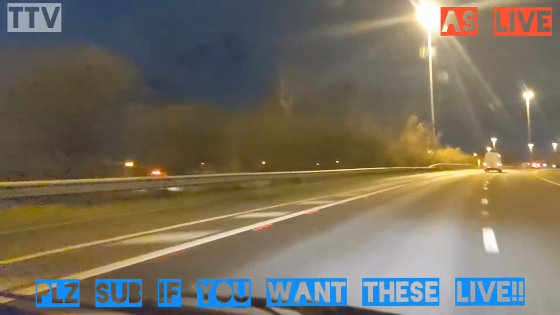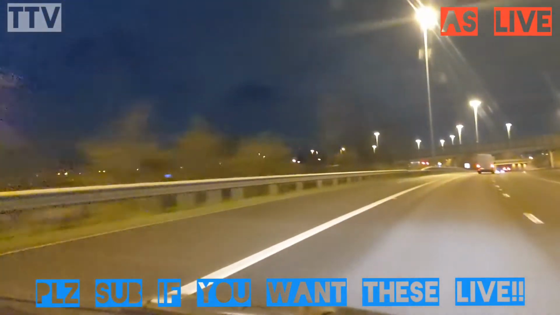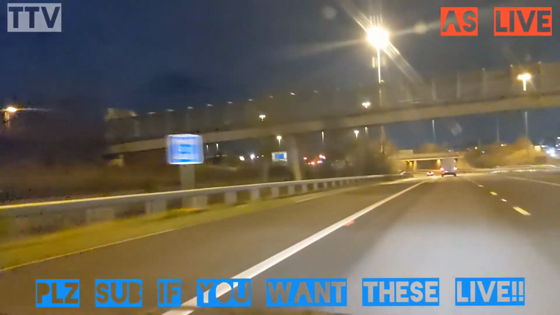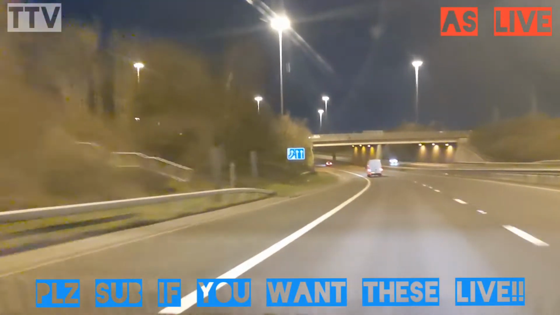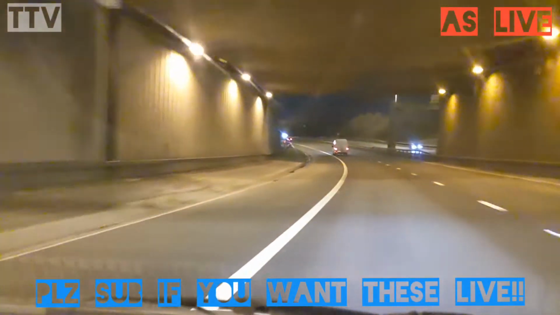So still following the white van. He's managed to get up to speed. I only assume he's locked off at 70 because apart from going up the hill, he's not pulled away from me. In fact, I pulled away from him. Got a vehicle coming behind me though. That's rate of knots.